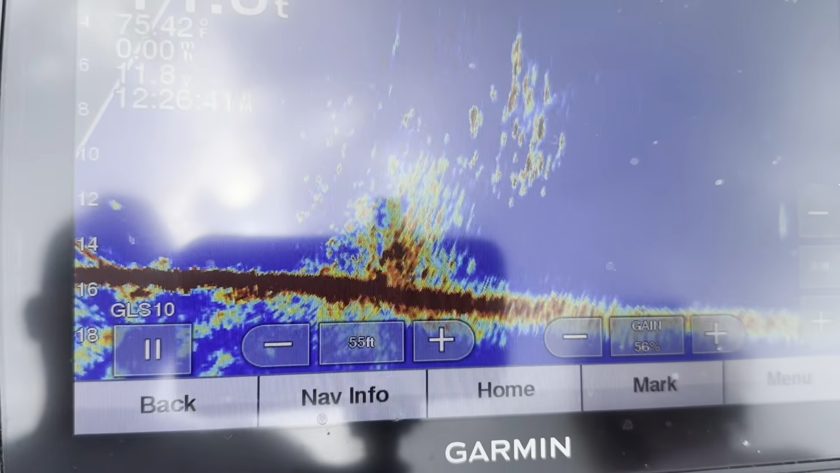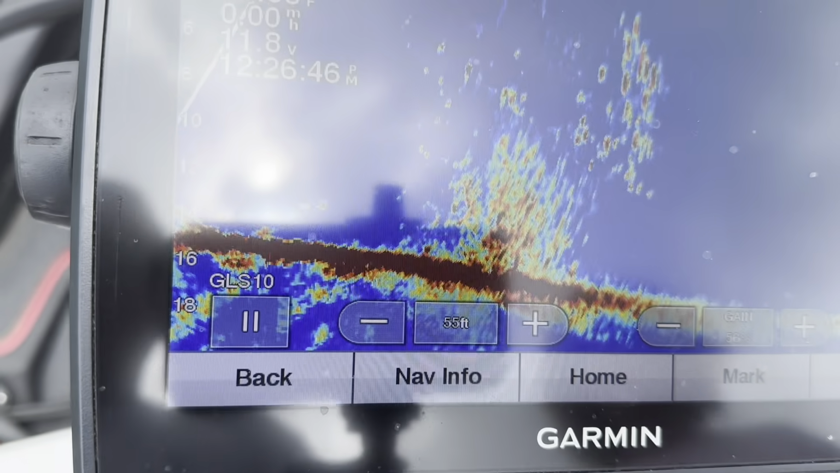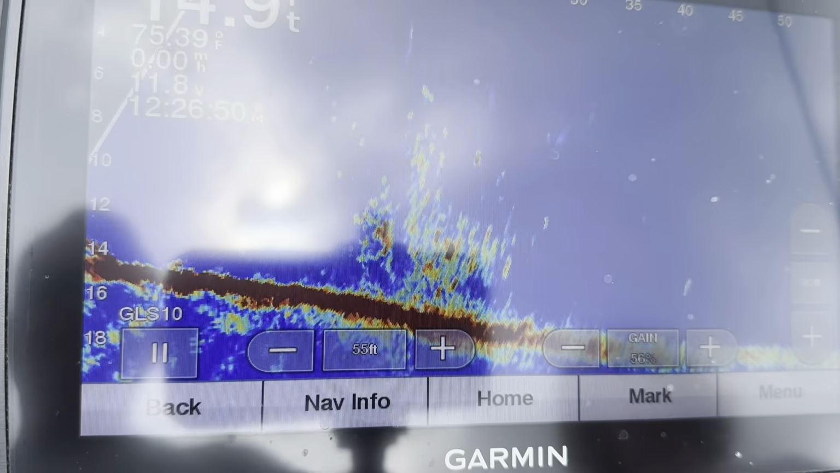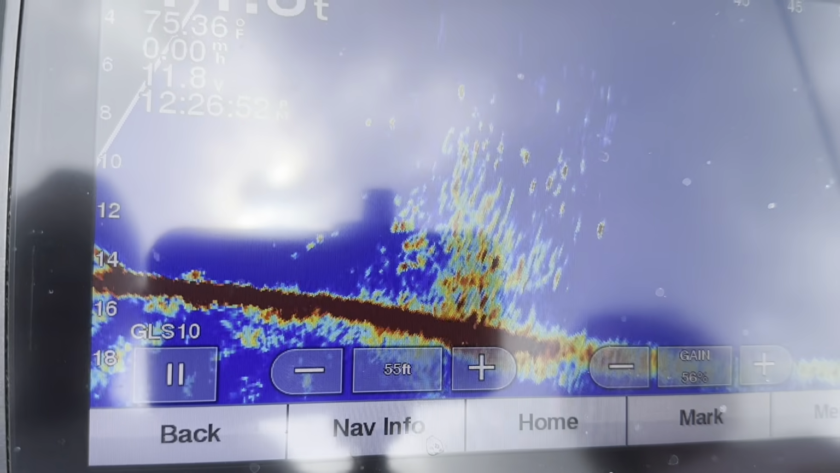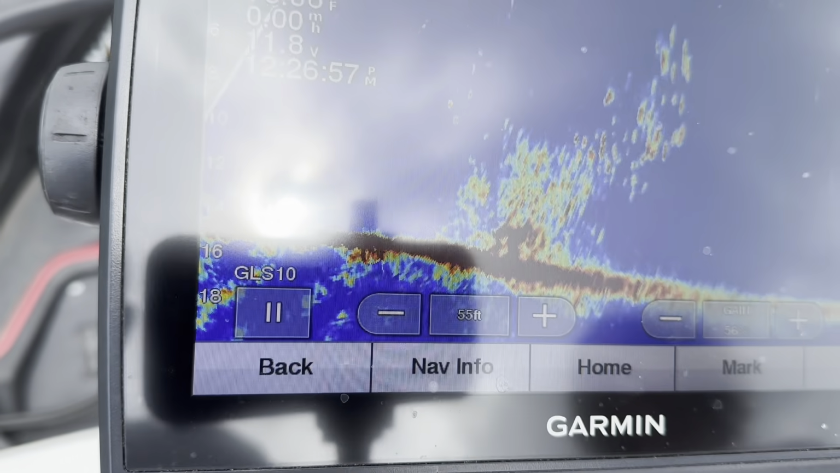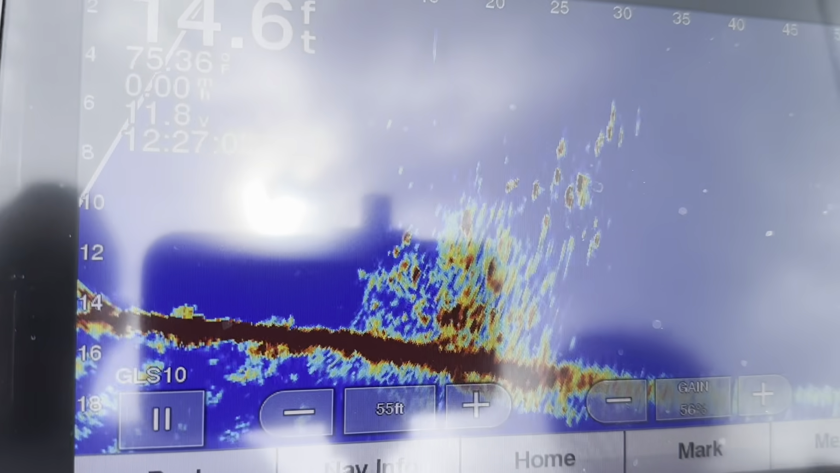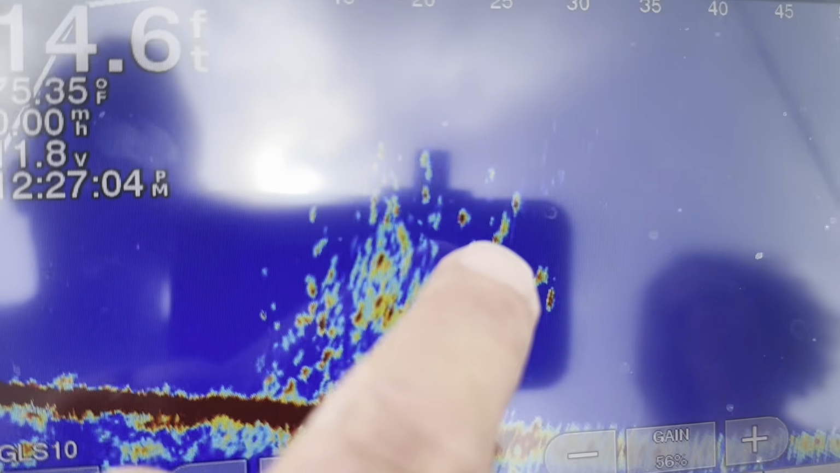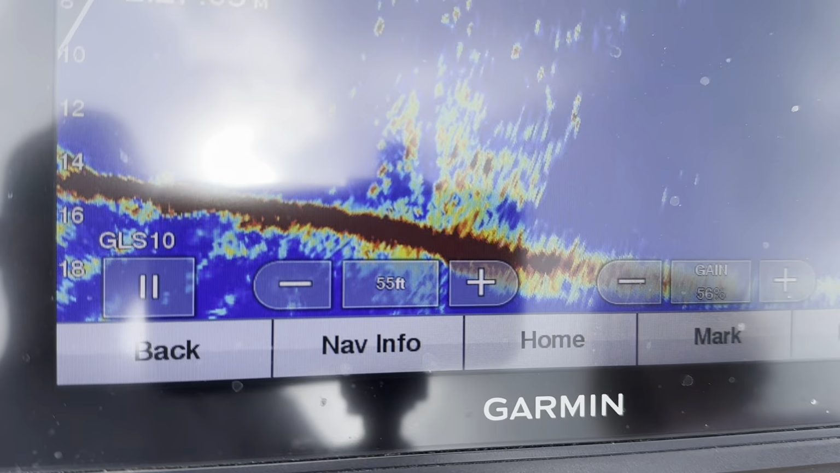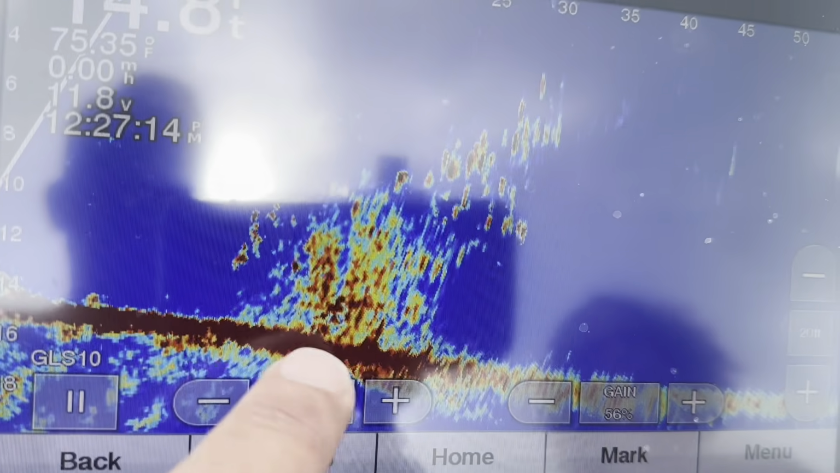No. Some of these fish are good fish. Some of these back here. See them back there? These are some better fish.